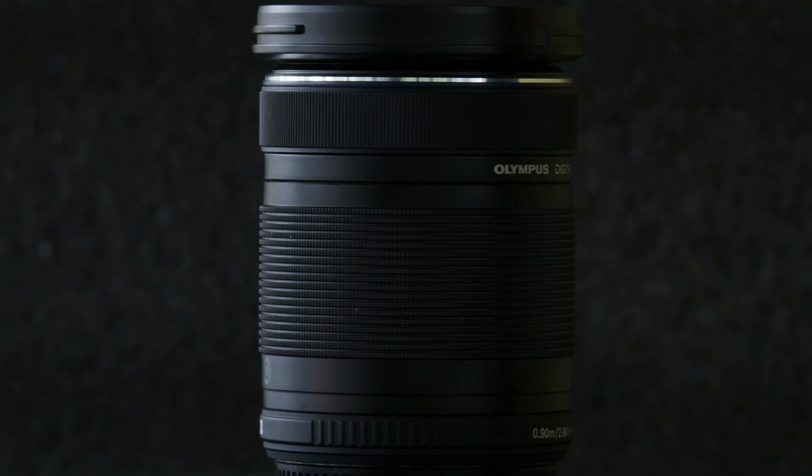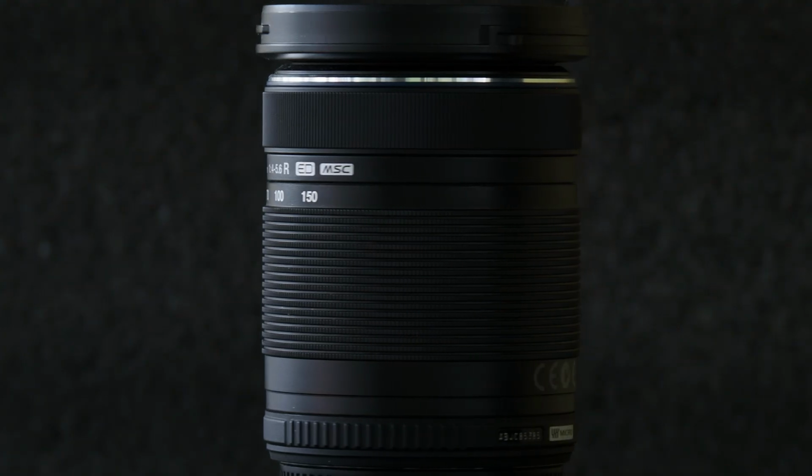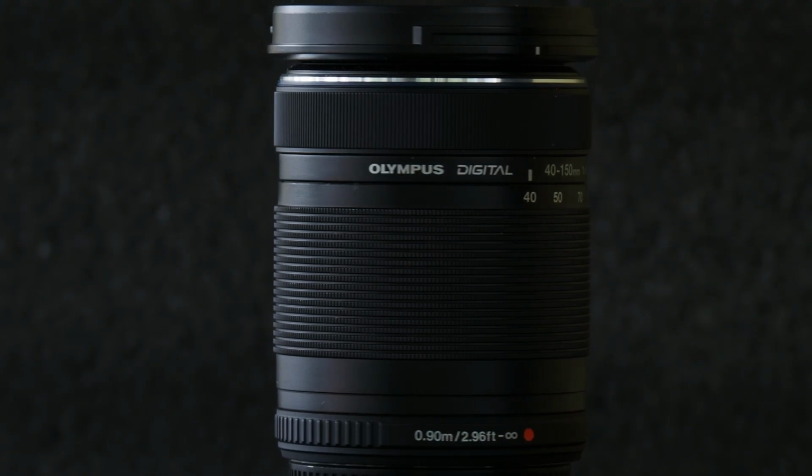Next, we have an inexpensive telephoto zoom, the Olympus 40-150 f4 to 5.6. This is a kit lens, often bundled with lower-end cameras. It's small, light, and reasonably sharp considering its price tag. It's sharp enough that I've made 16x20 prints off of this that look really good. I've done a couple 20x30s that, as long as you're not standing too close, still look solid. But it's not something that I would use for really pushing the limits of a Micro Four Thirds sensor.